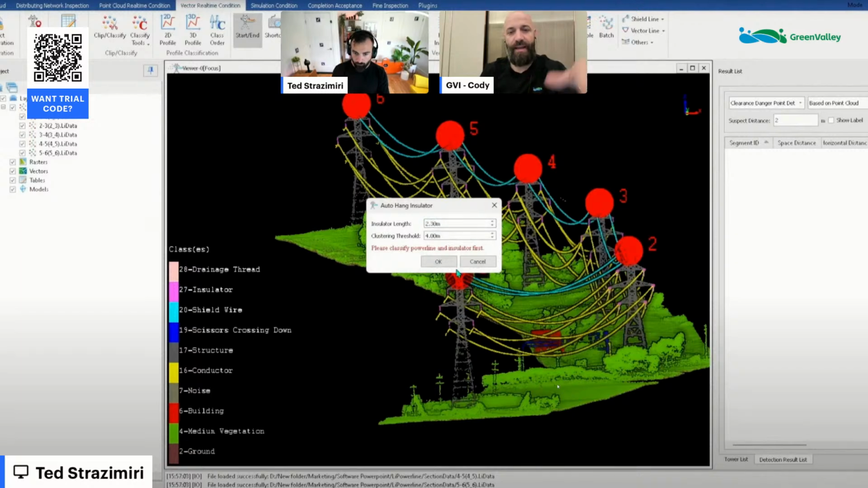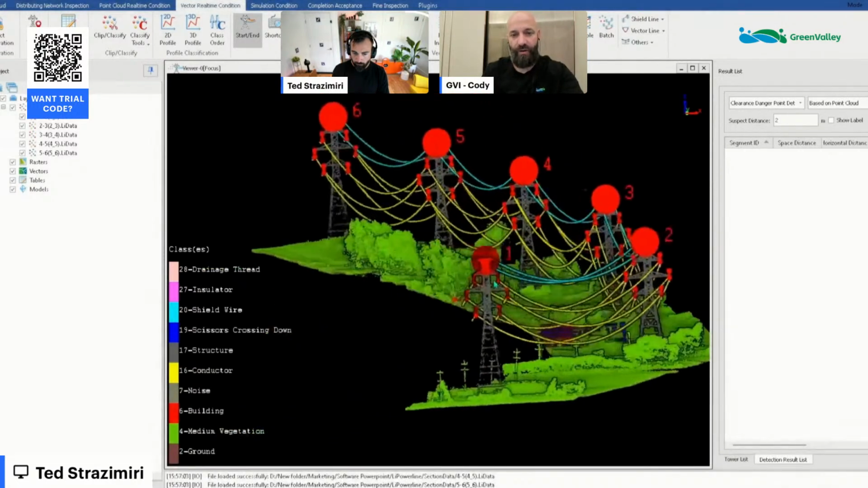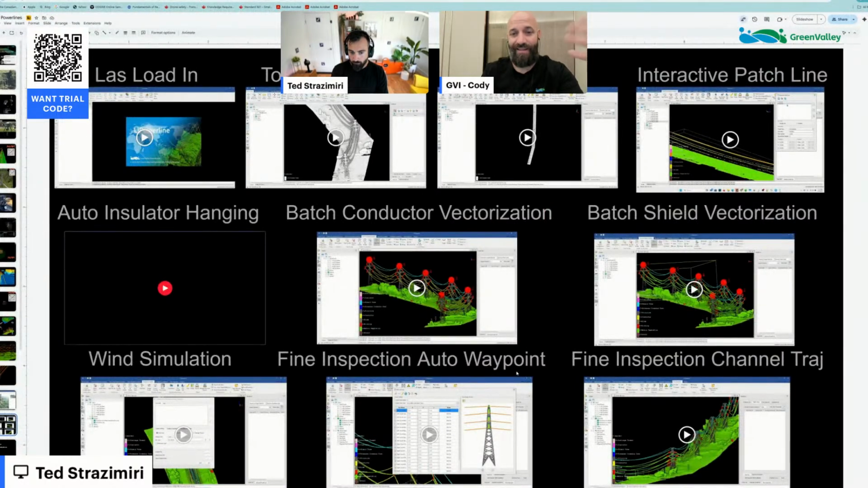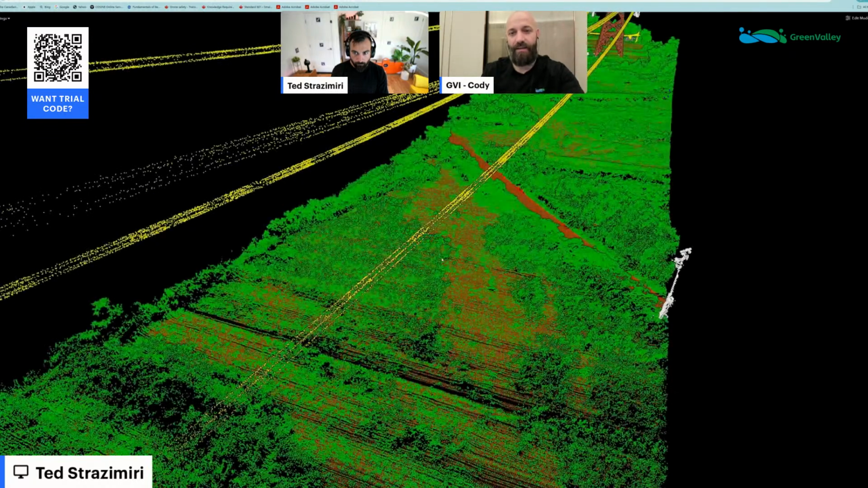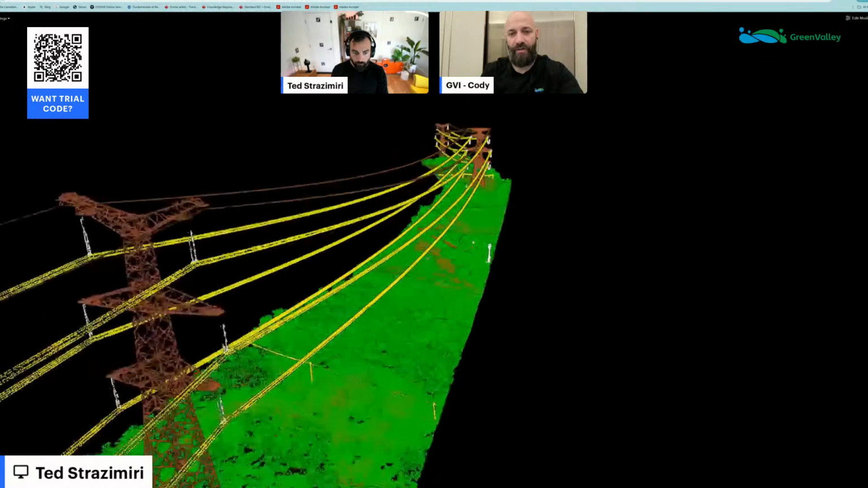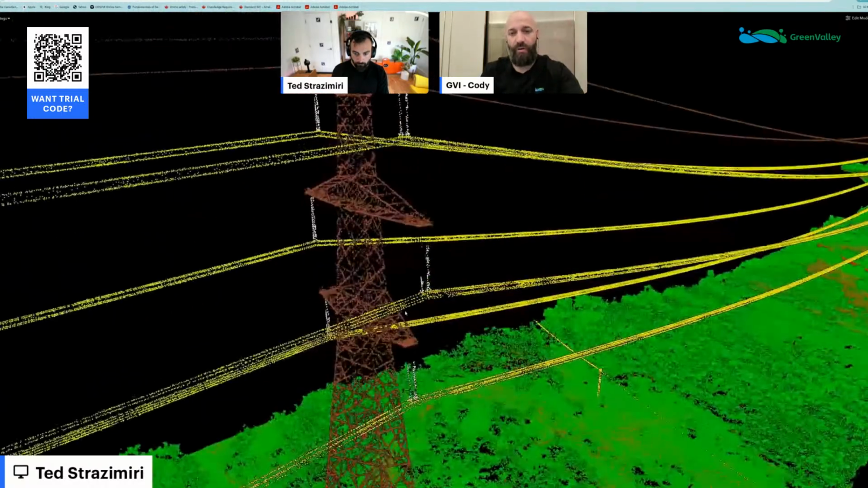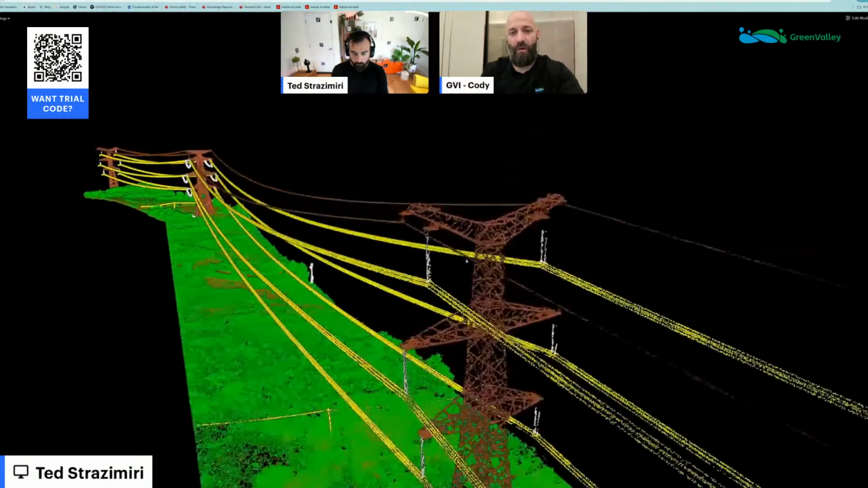Those are the insulators. It uses that classification in order to hang vectorized insulators. These insulator files are actually saved as shape files. So you have the exact location and details about these insulators once you do this auto hanging, or you can do manual hanging as well. But auto hang saves a bunch of time, and it saves a text file with the locations of these insulators. So for fine inspection purposes, you can also utilize that insulator file to produce those waypoints as well.